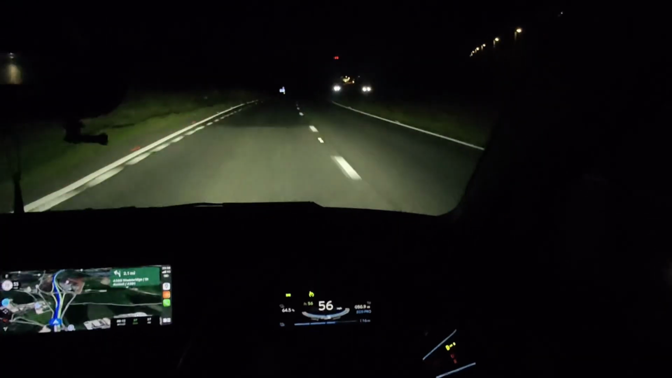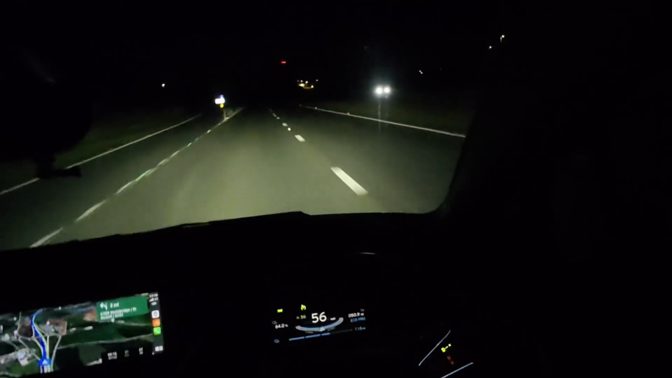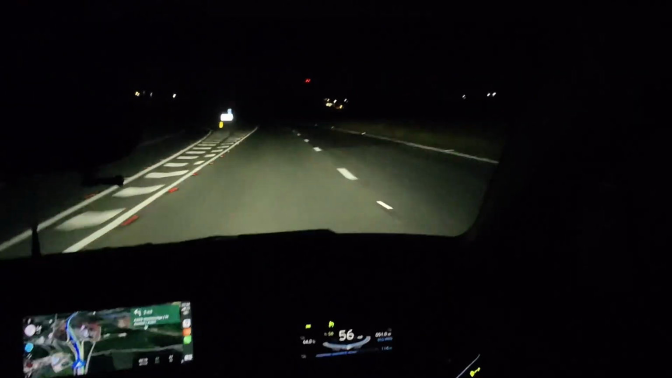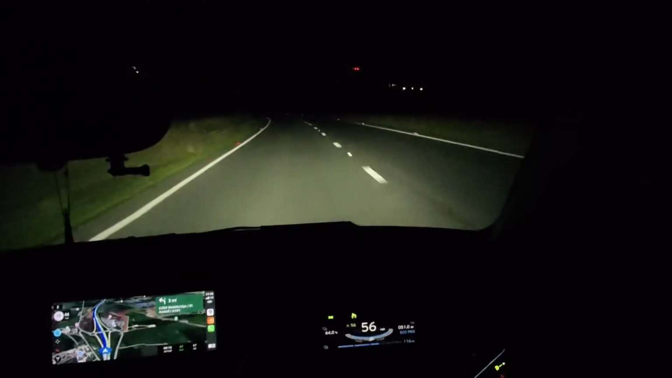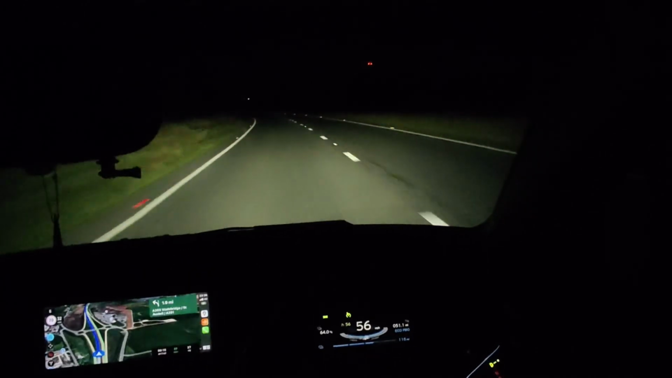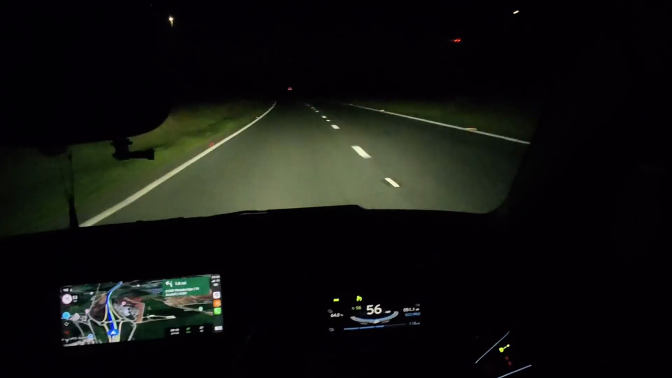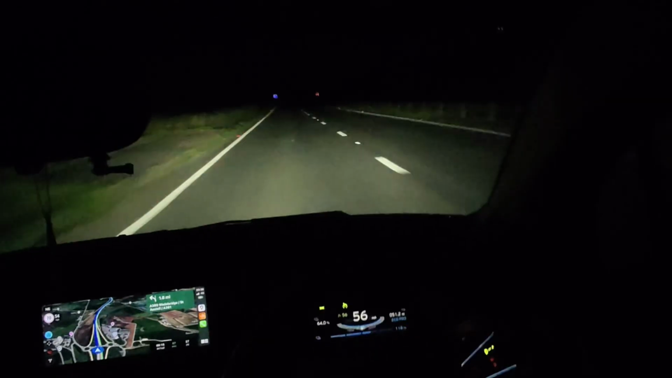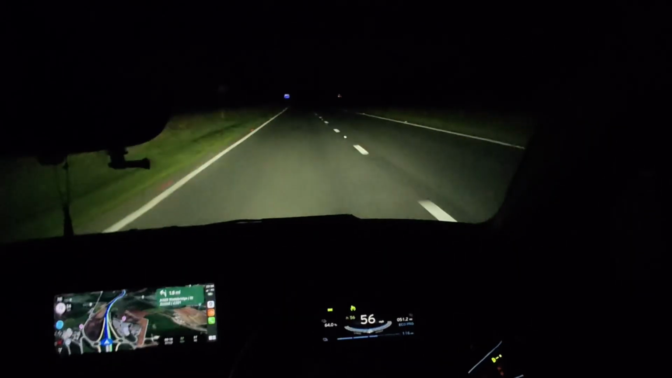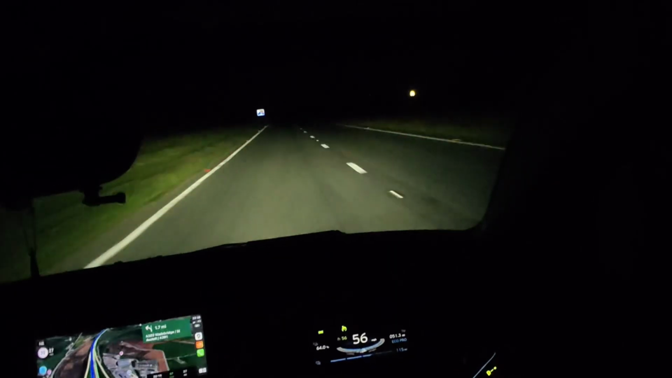I can't remember if I mentioned I did precondition the car before I left. So 3 hours before I'd been plugged in, I told it what time I was leaving and preconditioned it, and we did the 39 miles there with 25% battery. So it'd be very interesting to see what it's like when we get back. I'll give you a status report when we get to 55%.